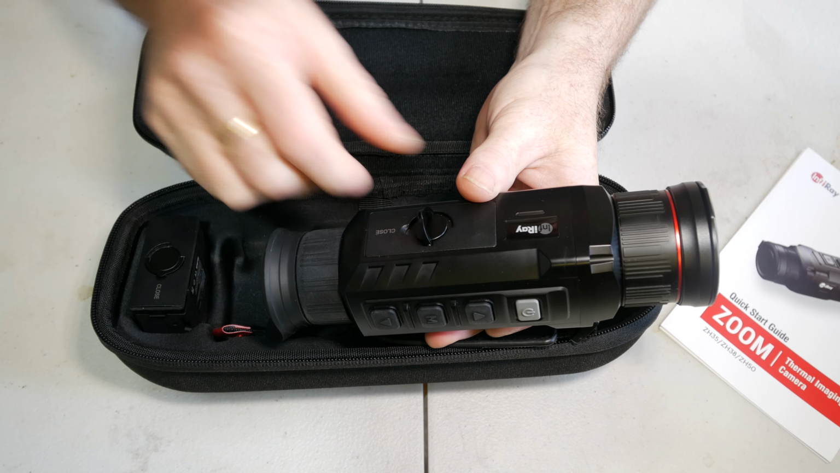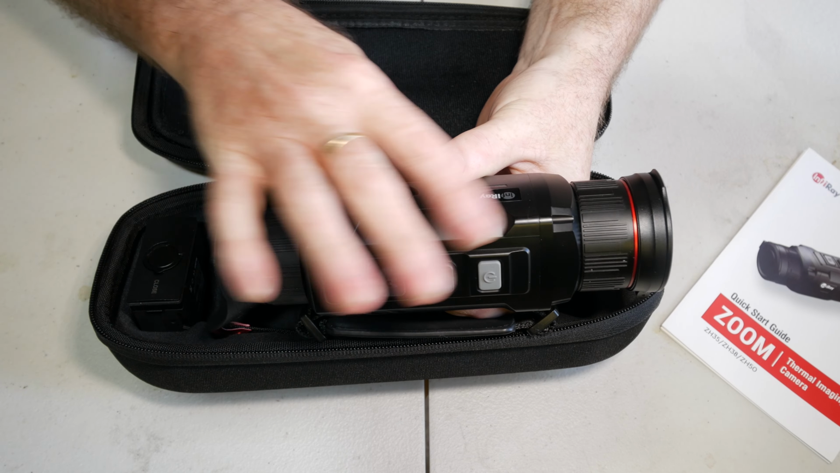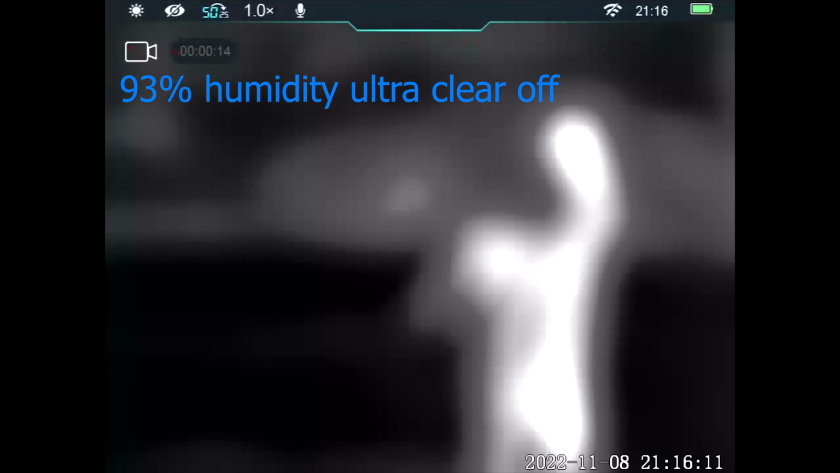Other features that are a bit more important on this one, we'll do the other important ones. So it's got the ultra clear mode. Some of the clips you may have seen already on here or are about to see, some were filmed in over 90% humidity, and the ultra clear mode did help with it. But I found the unit at sub 25 millikelvin actually did really well, even without it on.